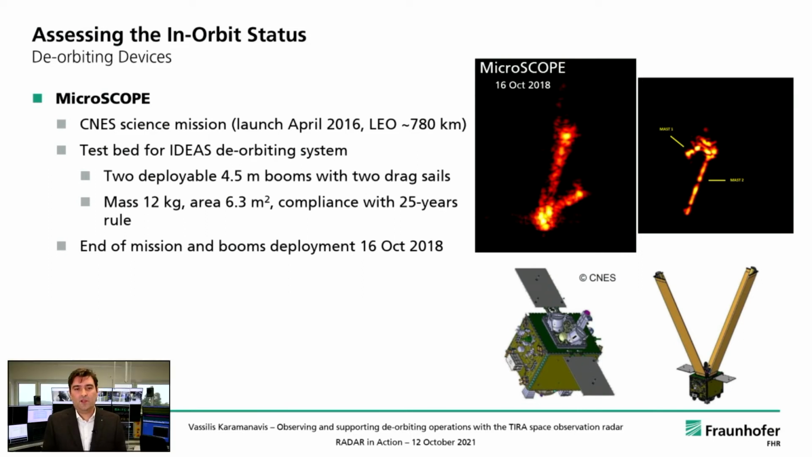Microscope was a CNES, the French Space Agency, science mission that was launched in April 2016 into low Earth orbit at a height of about 780 kilometers. Apart from its science mission, Microscope served as a test bed for the IDEAS deorbiting system, which comprises 2 deployable 4.5 meter booms with 2 drag sails. The mass of the system is 12 kilograms and provides an increased drag area to the satellite of 6.3 square meters. It also provides compliance with the 25-year deorbiting rule after the end of service of the satellite.